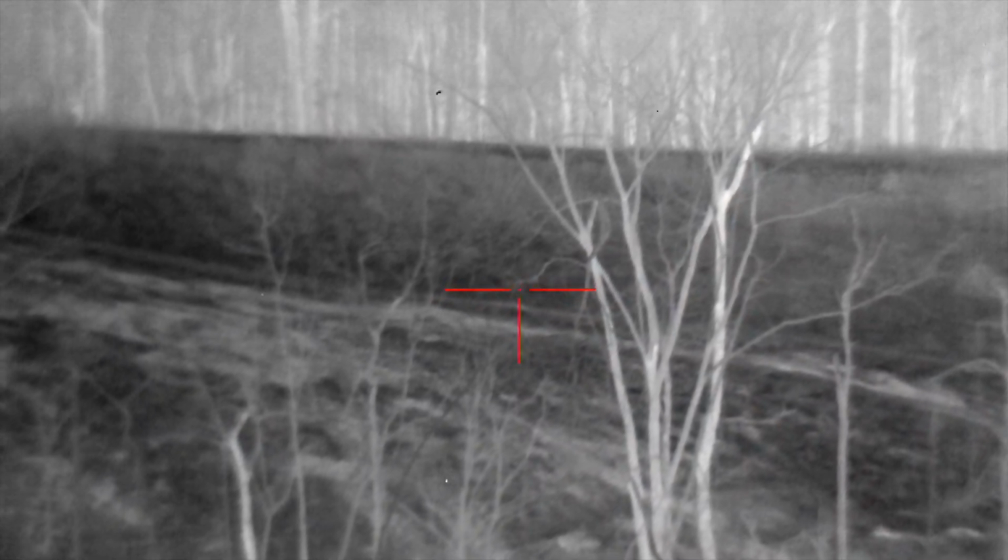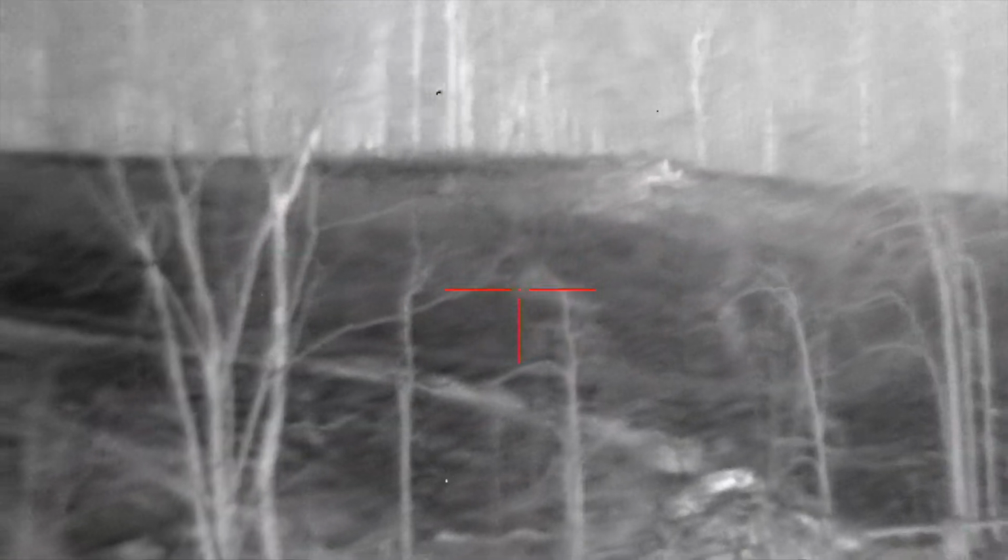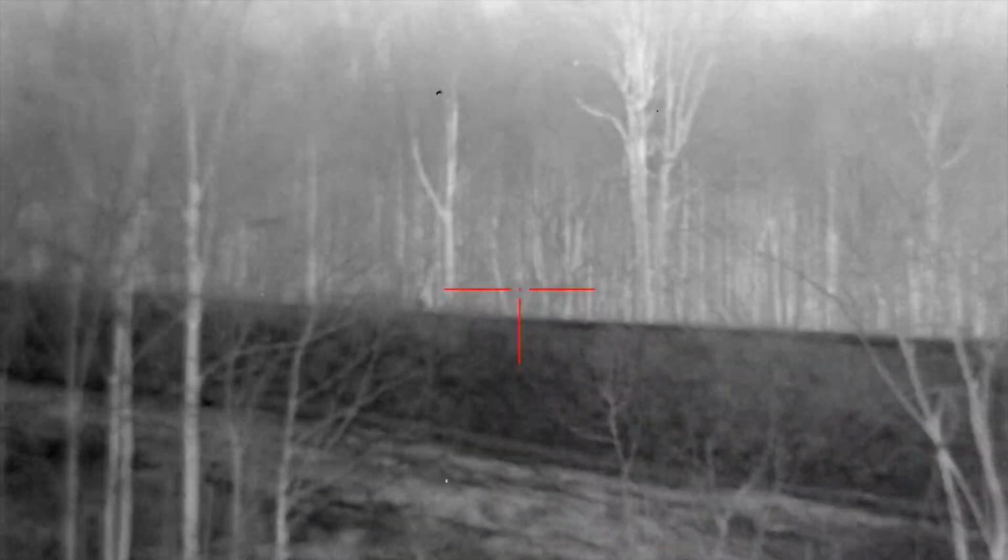Alright guys, we got a pile of coyotes just lit up. We were walking in here, literally about to set up. We got a pile of them. So we're gonna see if we can fire it up. How far is that road on the other side? Okay, we got 2 packs of coyotes right here, guys. Let's see if we can get them fired up.